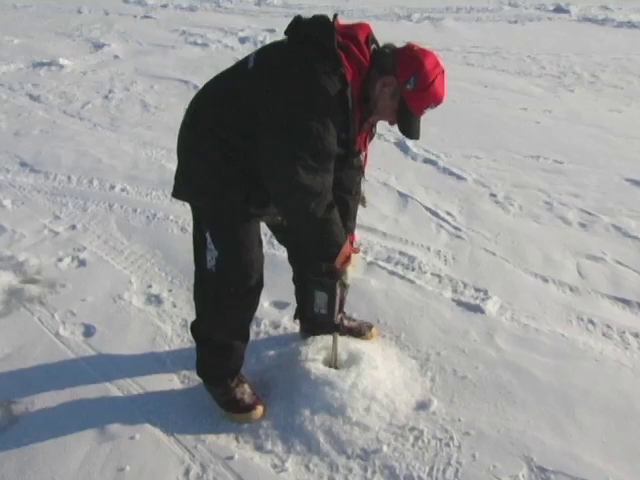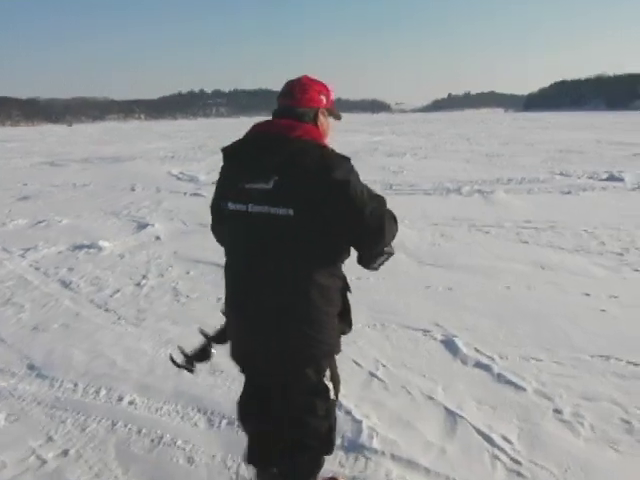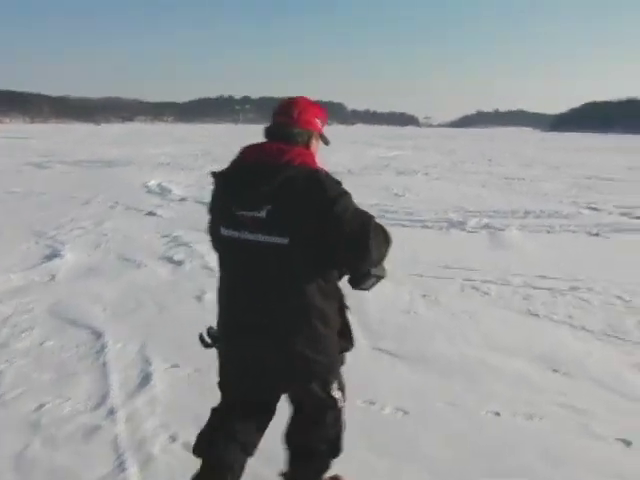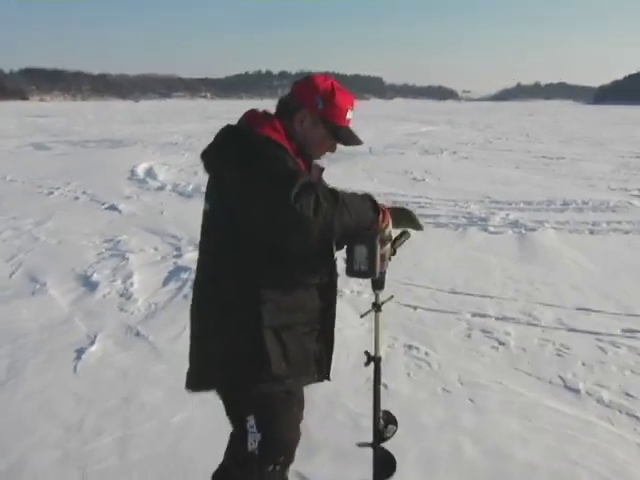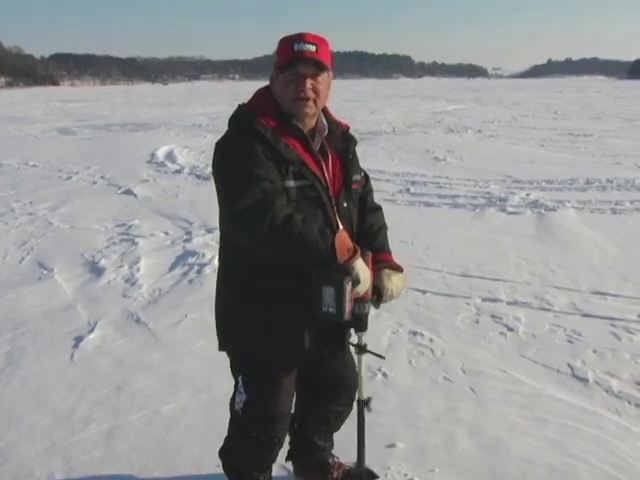Now, it might take as long as 15 minutes for the fish in super shallow water to move back below the hole to feed, so pre-drilling is a good idea. And this new drill, it's amazing. It's a 6-inch drill, and it goes.